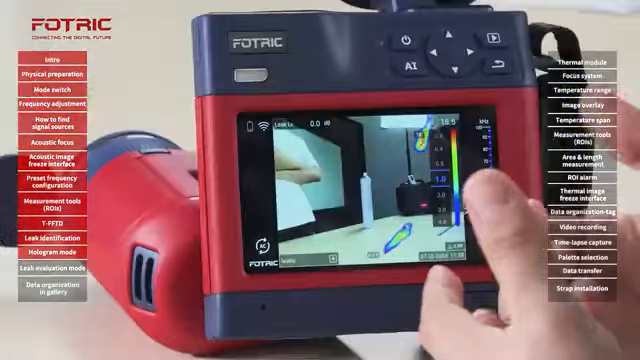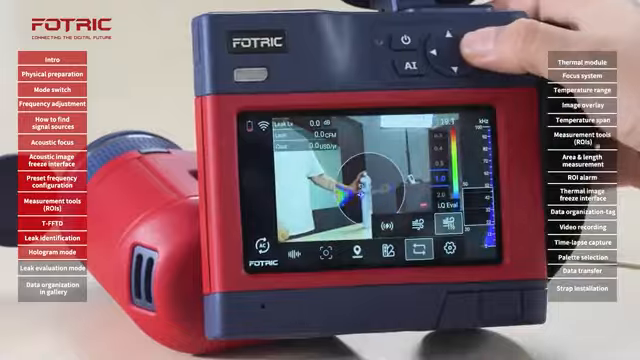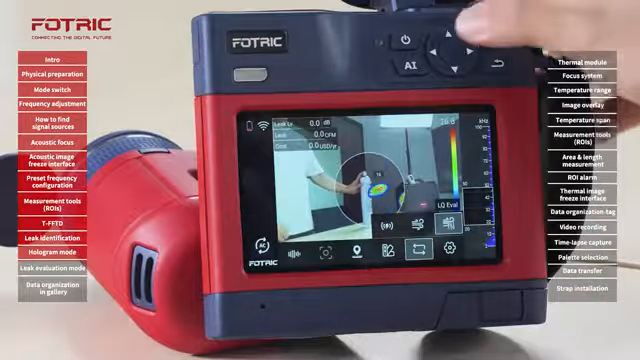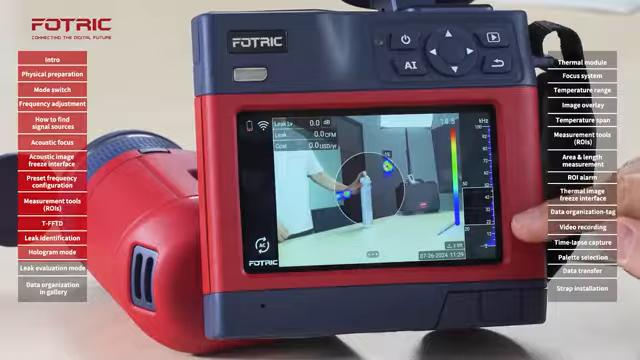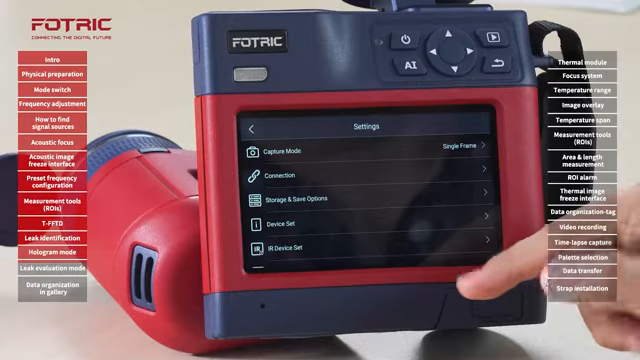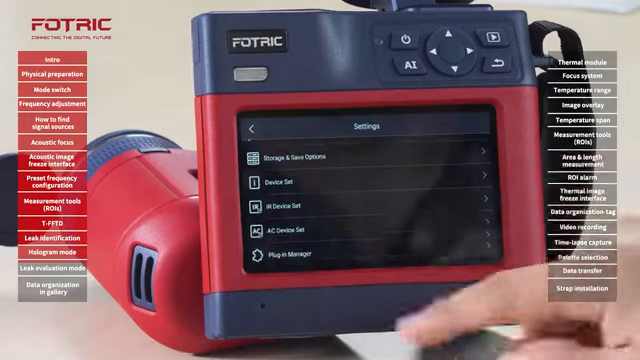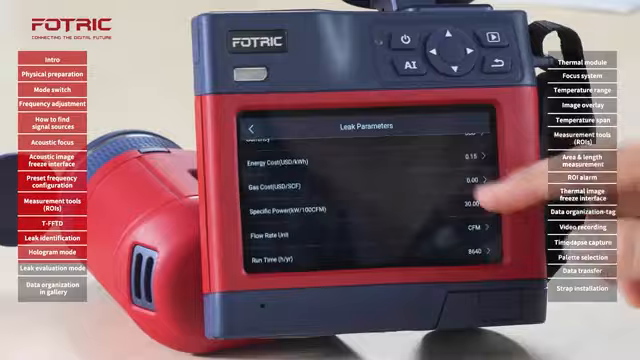In addition to determining where a leak is located, you may also want to have an estimate of how much that leak is costing your company so that you can also decide the priority on fixing them. In that sense, we're going to go now to the leak detection mode, but the specific one for evaluation, which is on this icon. I will tap enter. Now the camera will automatically go to a specific frequency range. And in order to get an accurate estimate, I will go to Settings, Acoustic Device Set, Leak Evaluation Parameters, and I will set these values up.